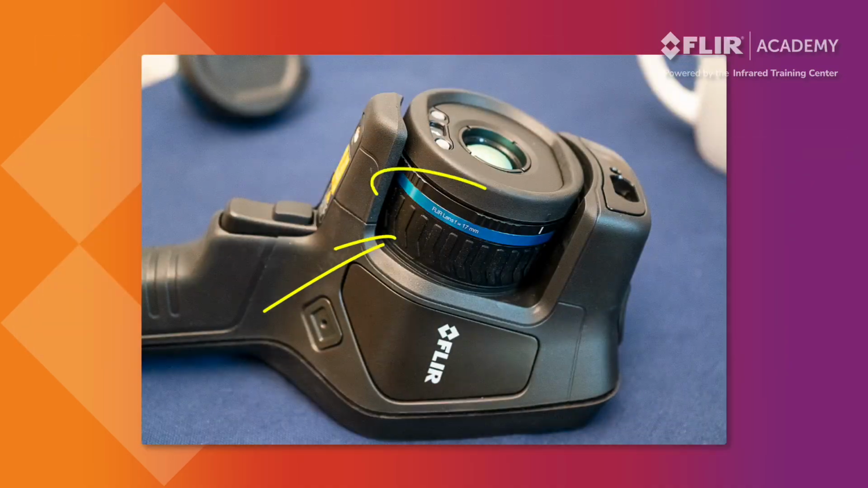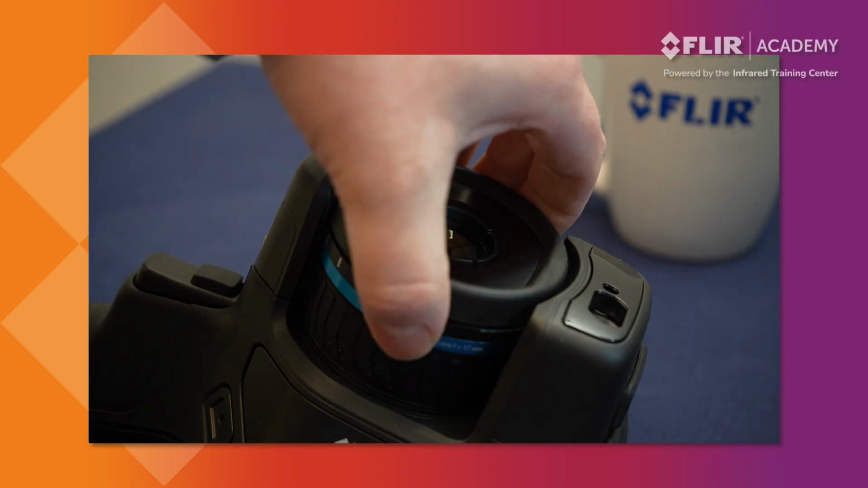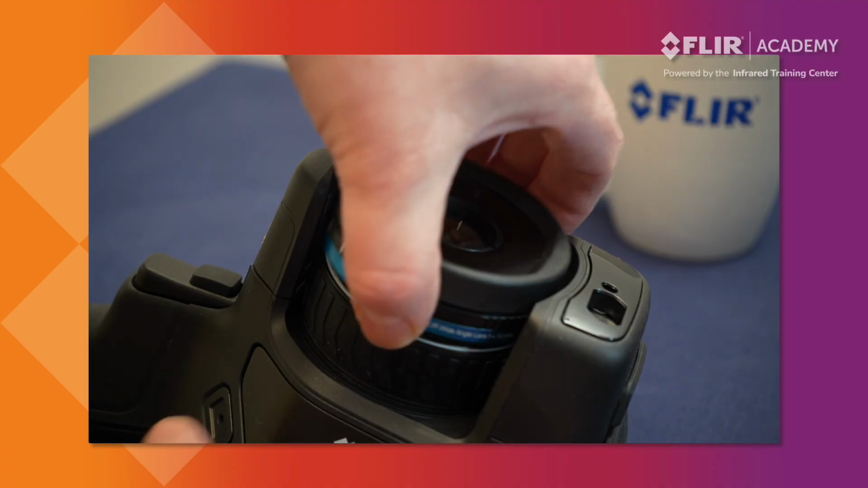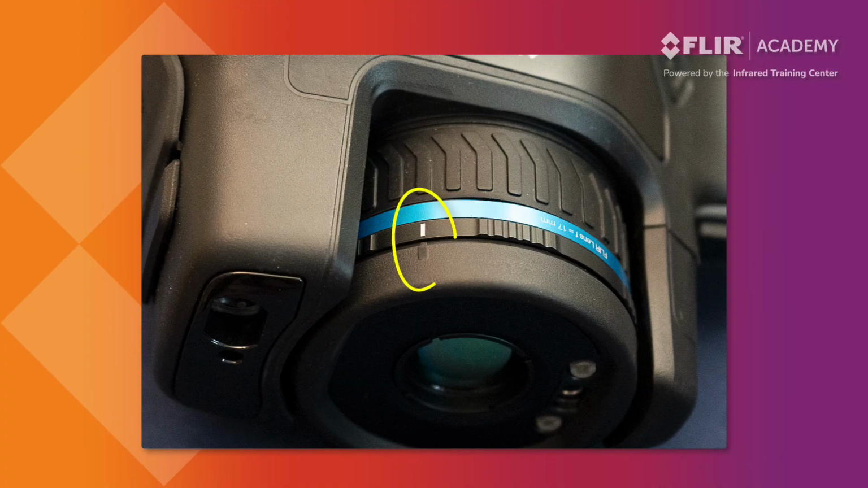To change the lens, turn the blue lock ring counterclockwise until the lens detaches from the thermal imager. Next, gently lift the lens off and replace it with another. Turn the blue ring back clockwise until the new lens locks into place. Check that the lens is secure by ensuring the white mark on the lock ring aligns with the raised black mark located on the lens housing.